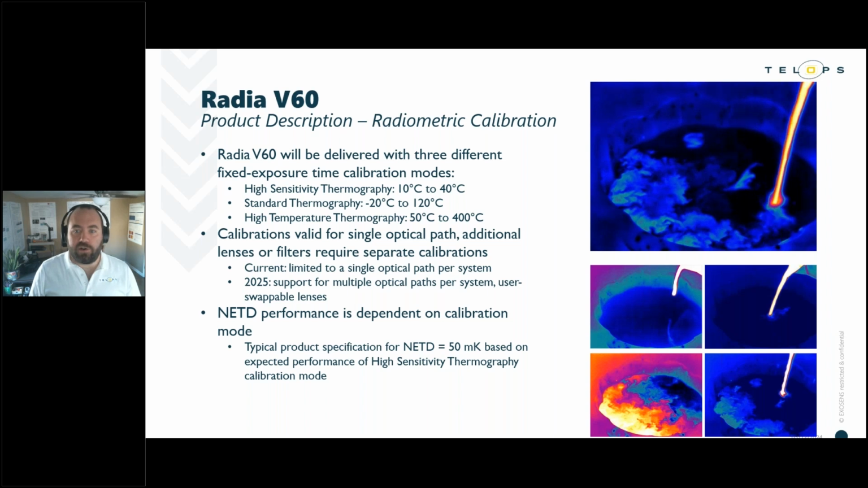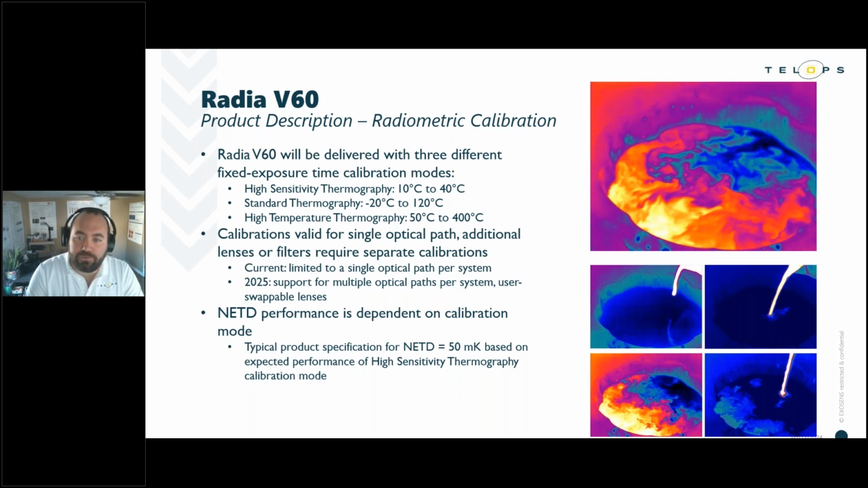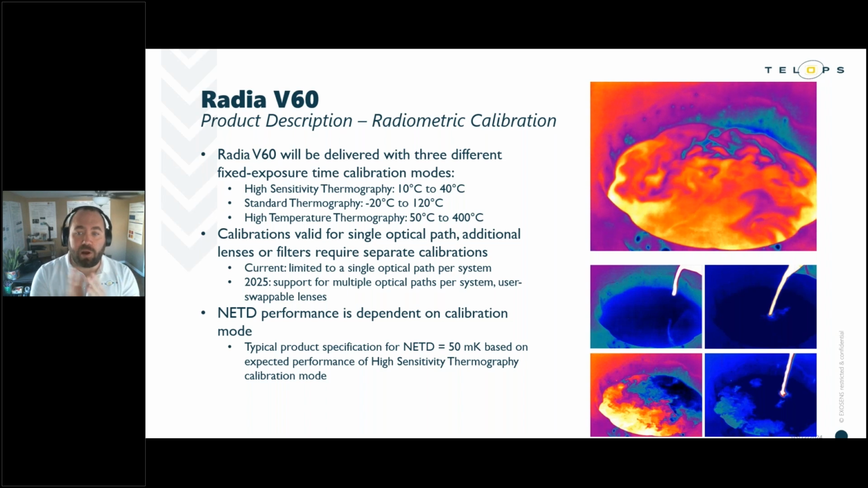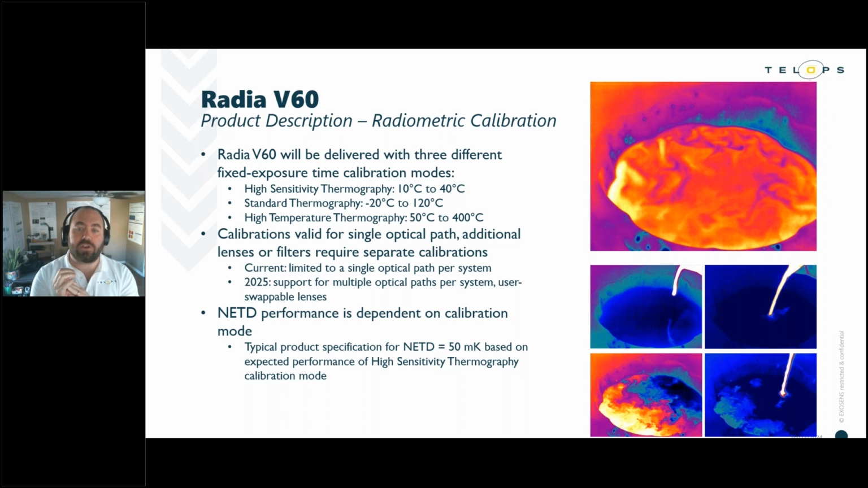So a few more details here about the radiometric calibration. The calibration delivered with the V60 includes 3 operational modes with different valid temperature ranges. We have this high sensitivity thermography mode, which is designed to provide high sensitivity, low NETD performance over this limited 10 to 40 C temperature range. We've also got our standard thermography range, which is a little bit wider, covering the -20 to 120 C temperature range. And then we've also got this high temperature thermography range, which is valid from 50 to 400 C.